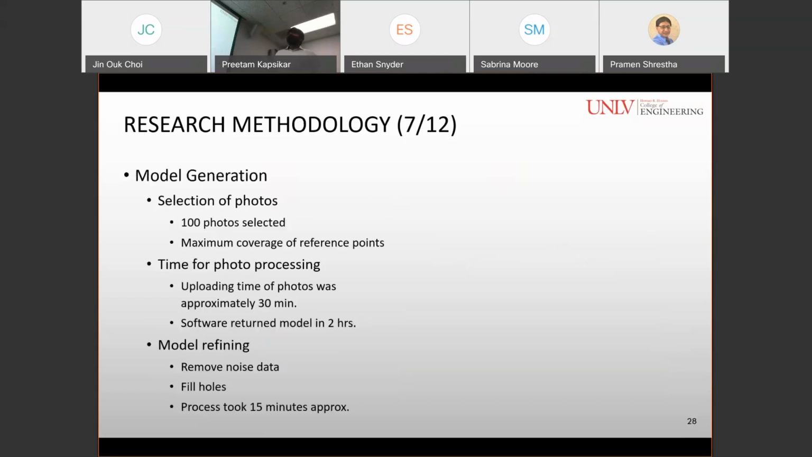And for the model generation, we selected 100 photos, depending on their overlapping and the exposure. And also we analyzed the photos for maximum coverage of reference points, and depending on that, we selected the photos.